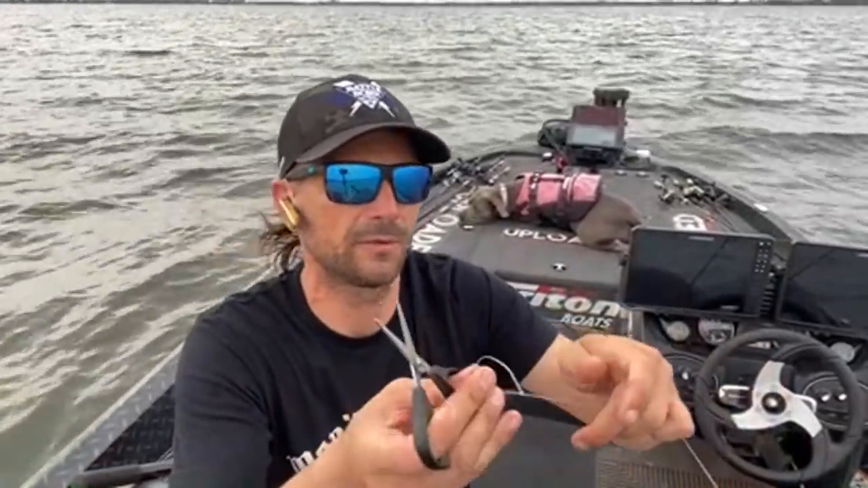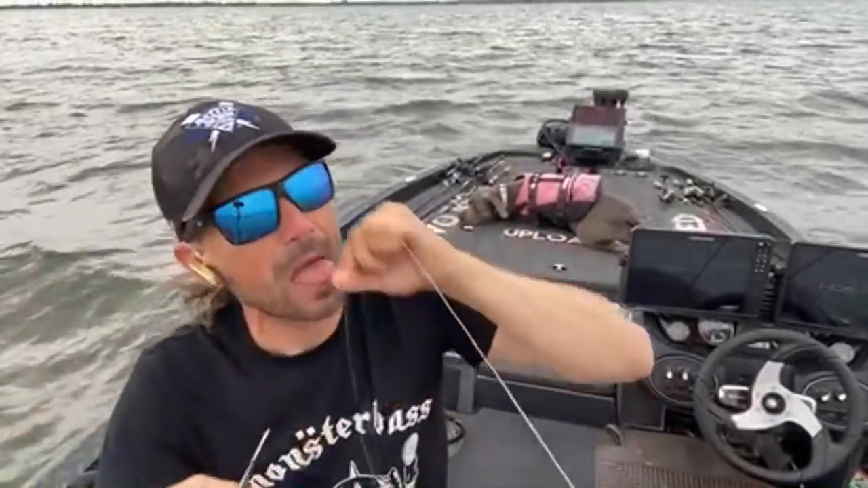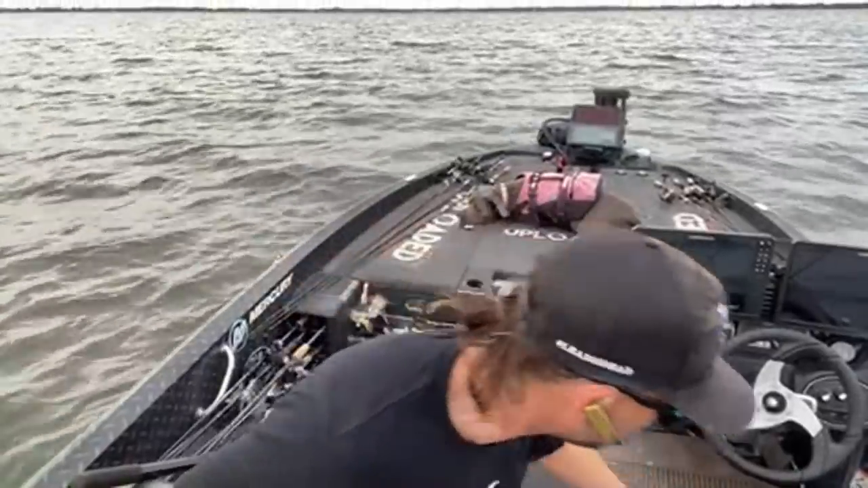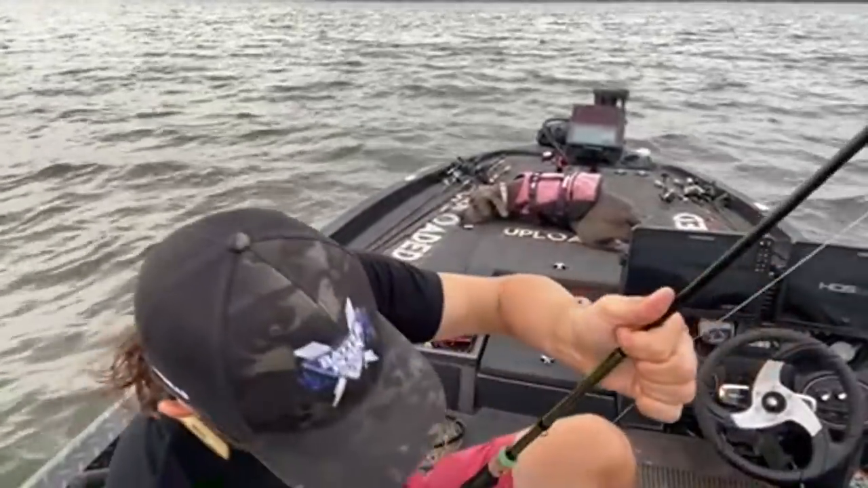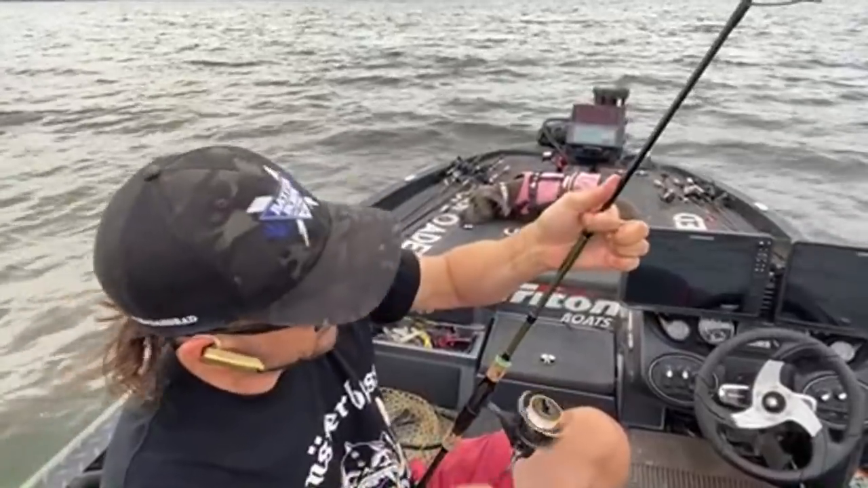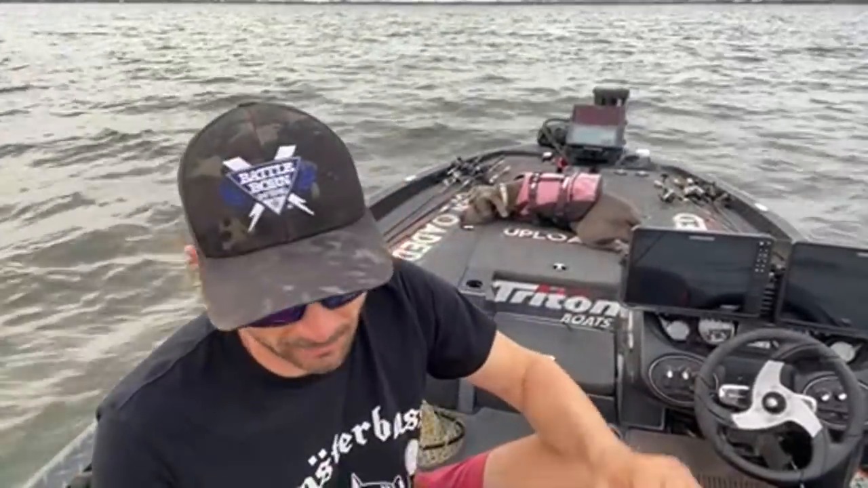Tim at Hammond's Fishing up on Lanier, he always taught me that a lot of guys will put like 8 foot of leader line on or something like that. And honestly, you should probably be putting like 14 foot or even maybe a little more.